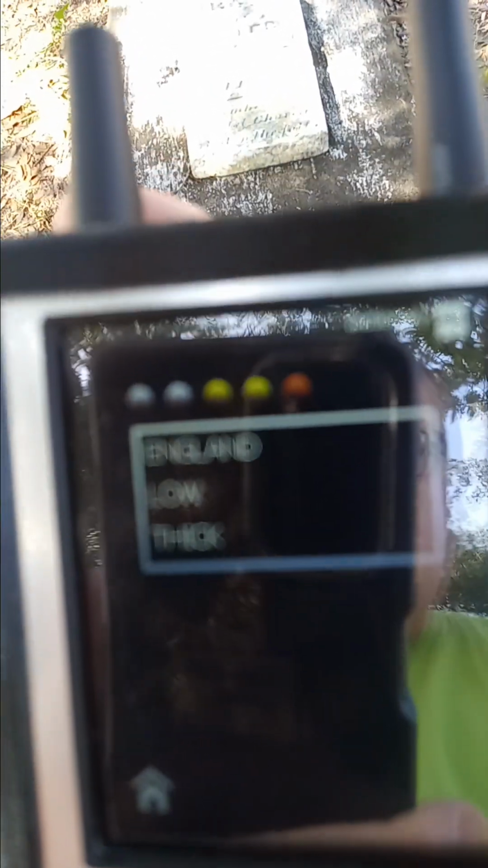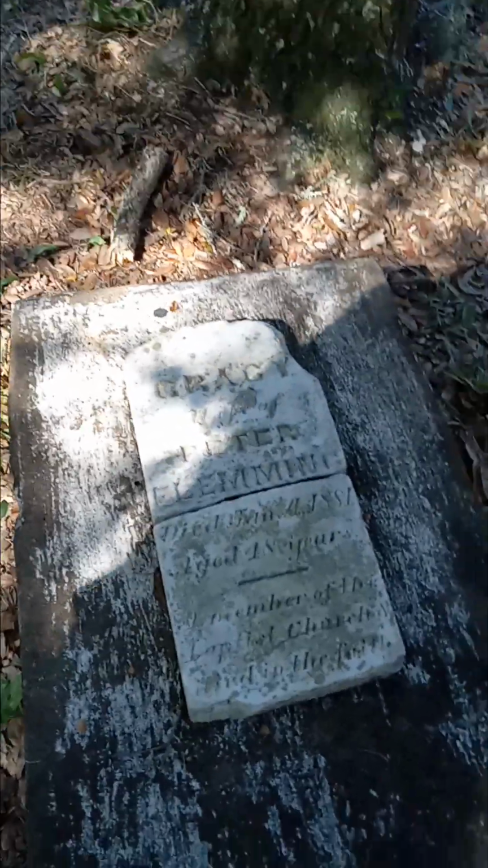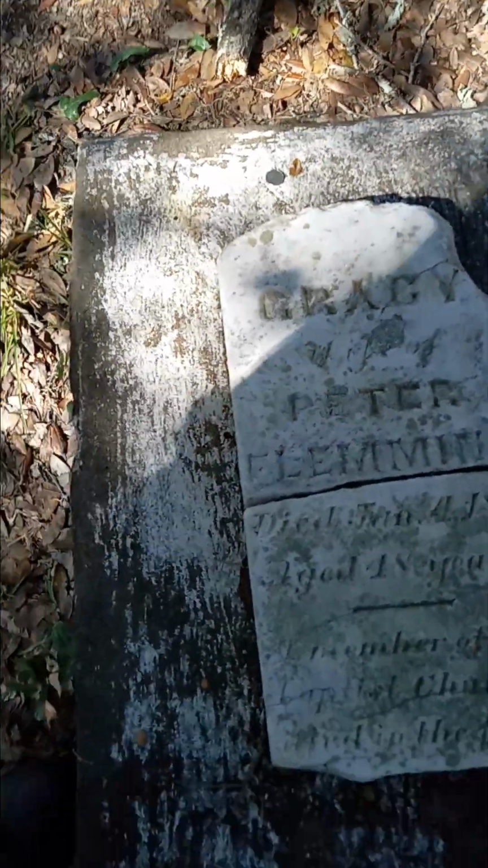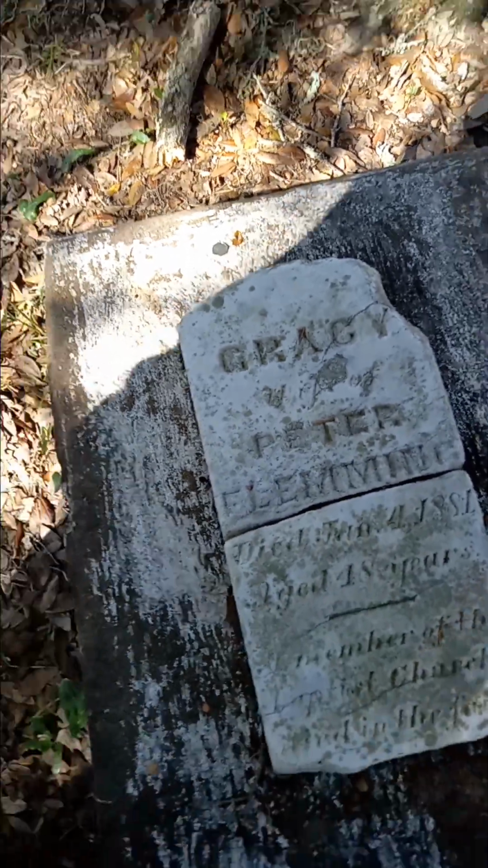This has been Paranormal Short Session 34 by Keith Evans at the Chestnut Street Cemetery in Apalachicola, Florida. Today's date is Wednesday, the 25th of October, 2023, and I am at the tombstone of Miss Gracie Peter. You see it with the different sunlight. Let me put shadow there so you can see it evenly.